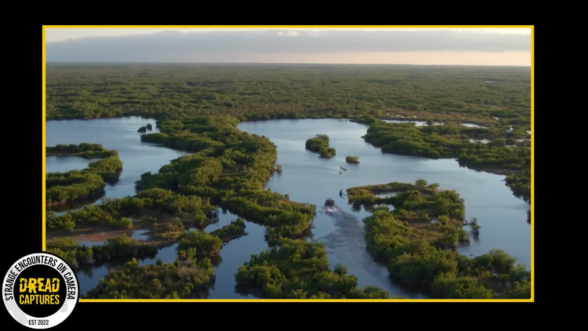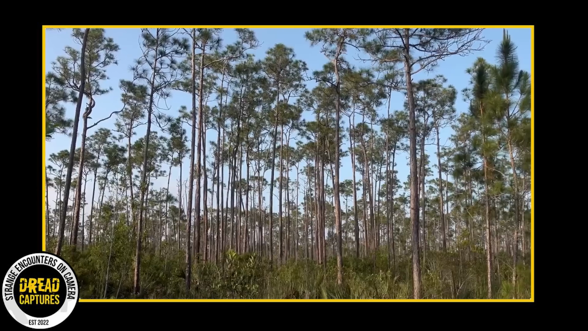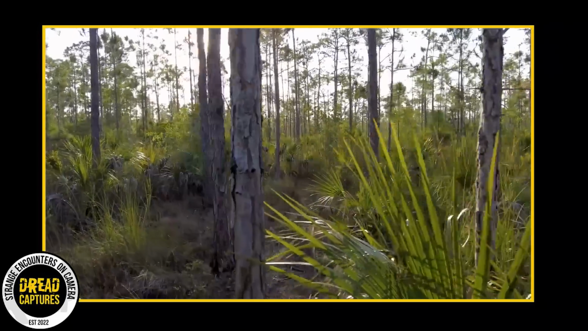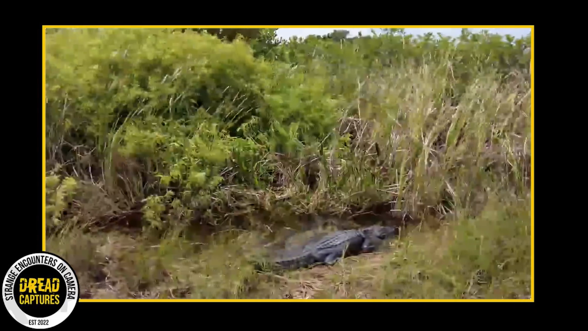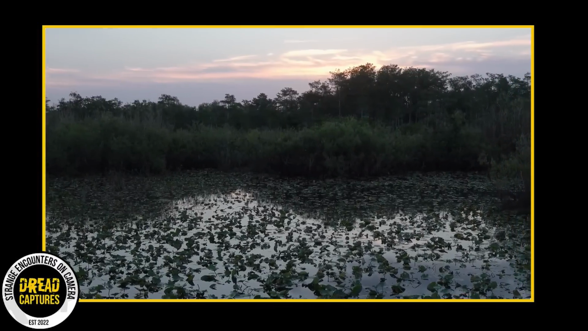These next pictures and story are from a viewer named Jesse in the Florida Everglades. Jesse owned a small property that butted up against the vast expanse of the Everglades. He was an avid outdoorsman, always eager to explore the mysteries hidden within the swamplands. One day, while reviewing the footage from one of his trail cameras, a chilling sight grabbed his attention.